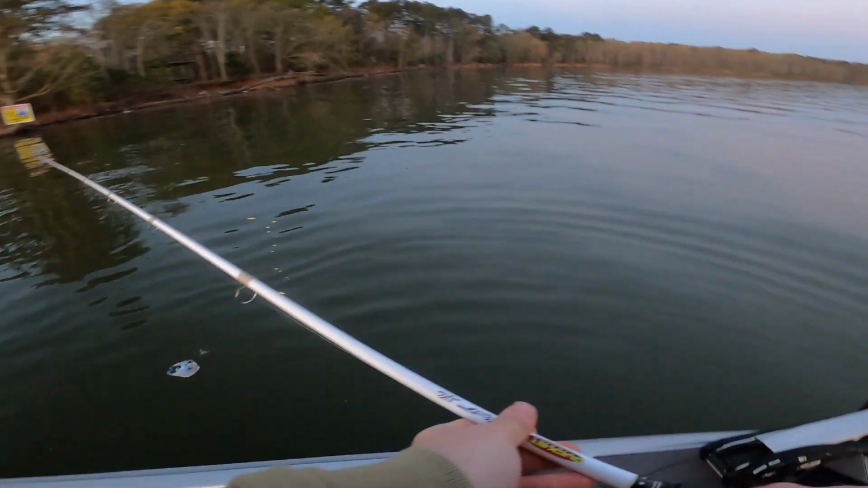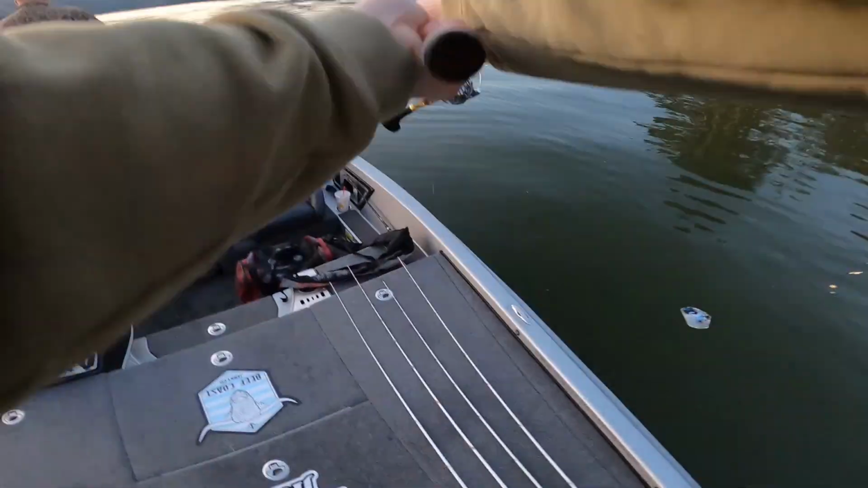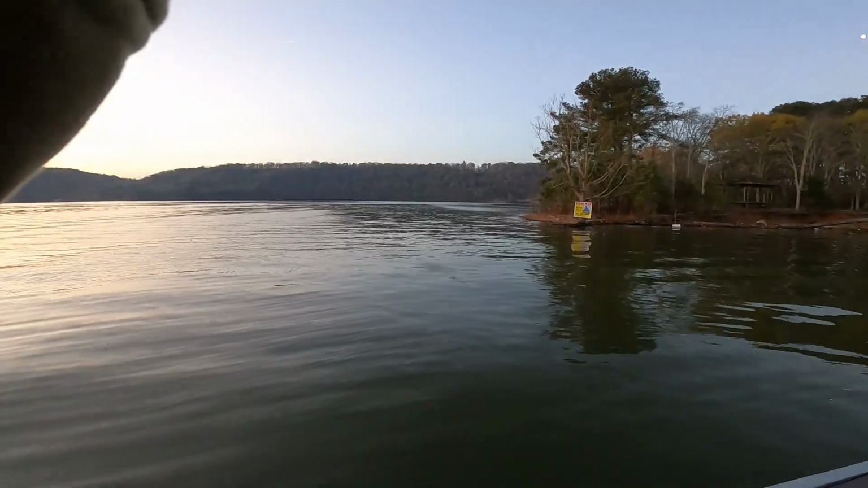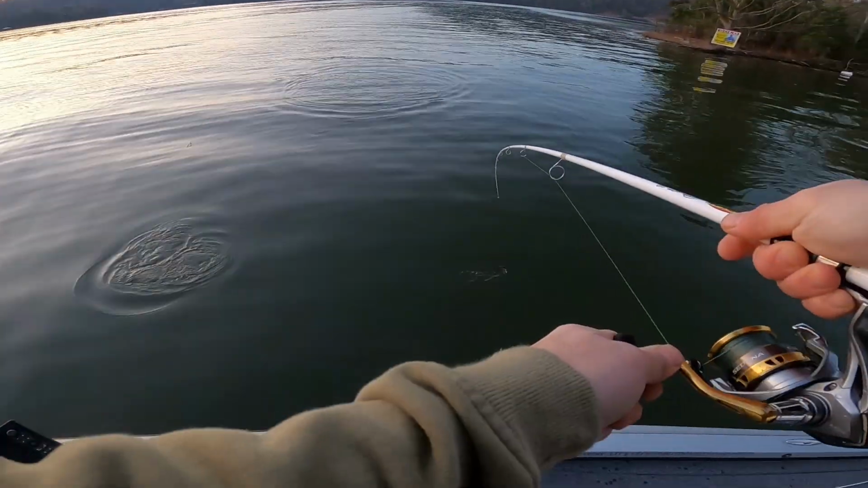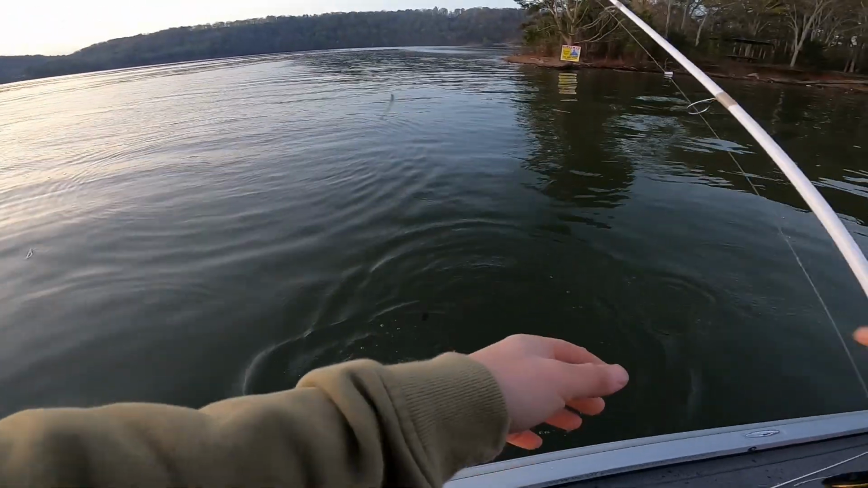There's fish blowing up out here. Pretty sure that was it. Got the boat. What are you throwing? Green pumpkin red. That was a quick release.